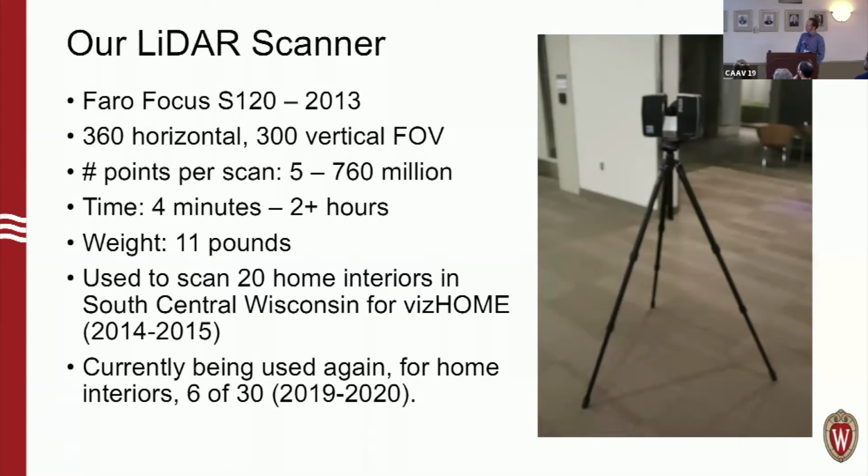So we did 20 homes back from 2014 to 2015, and we currently have about a year-long, smaller, internally funded project where we're aiming to scan another 30 this year with the same scanner. And this is going to be more for home modifications, more of a design-oriented research project. And I'll touch upon that a little bit more later.